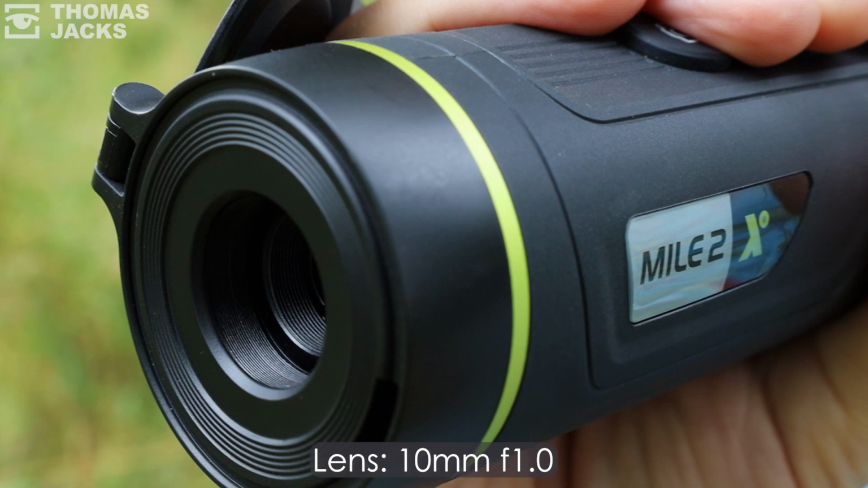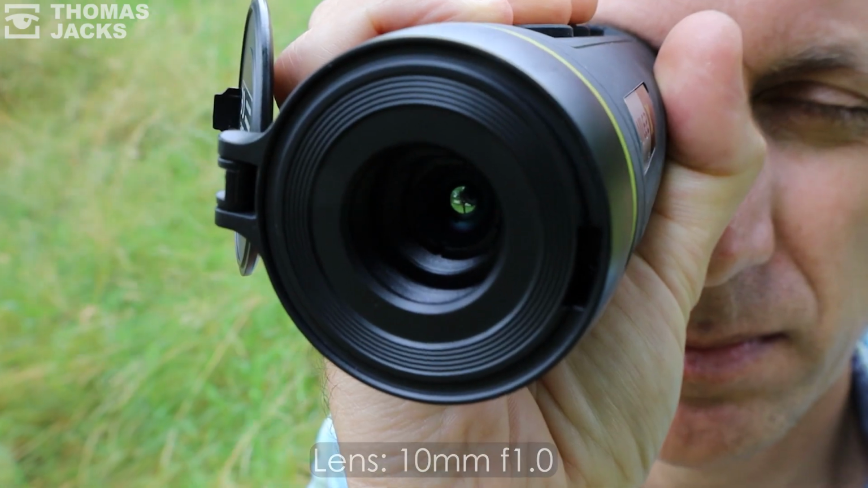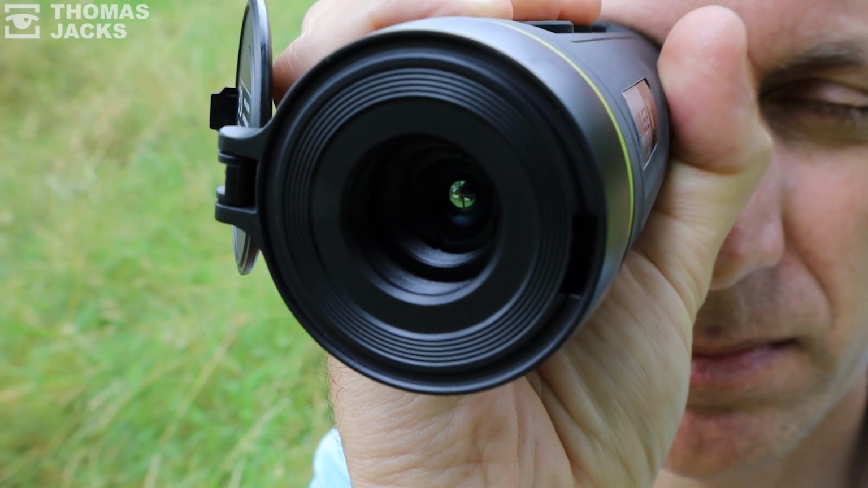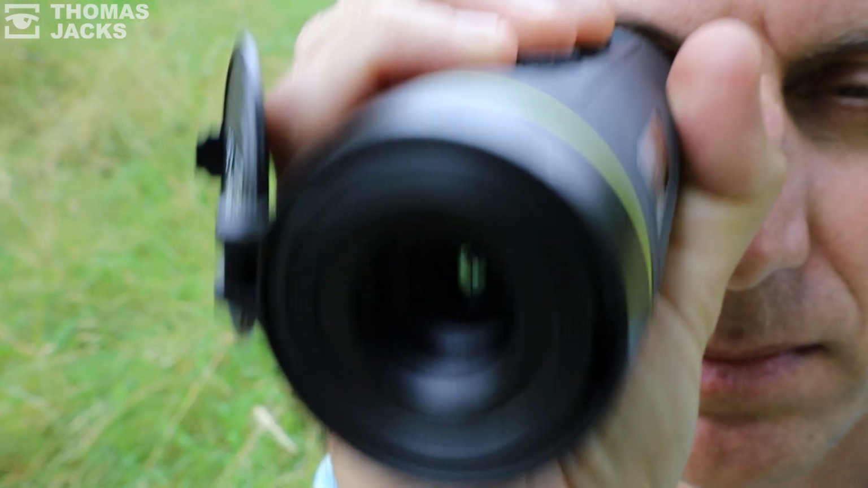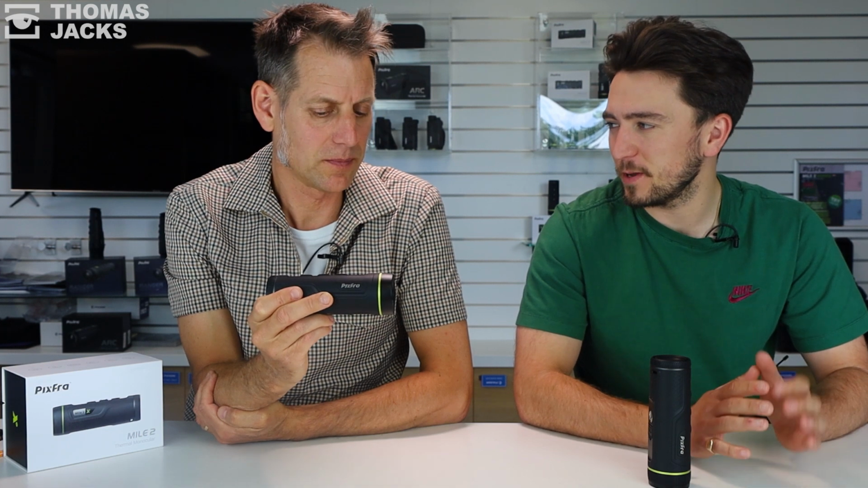Now the difference between those is just going to be the size of that lens. What characteristics does that give this model over the 207? Having a slightly larger lens, you get bigger detection, less field of view, but then you have more field of view and less detection than the M215. So it sits in the middle nicely.